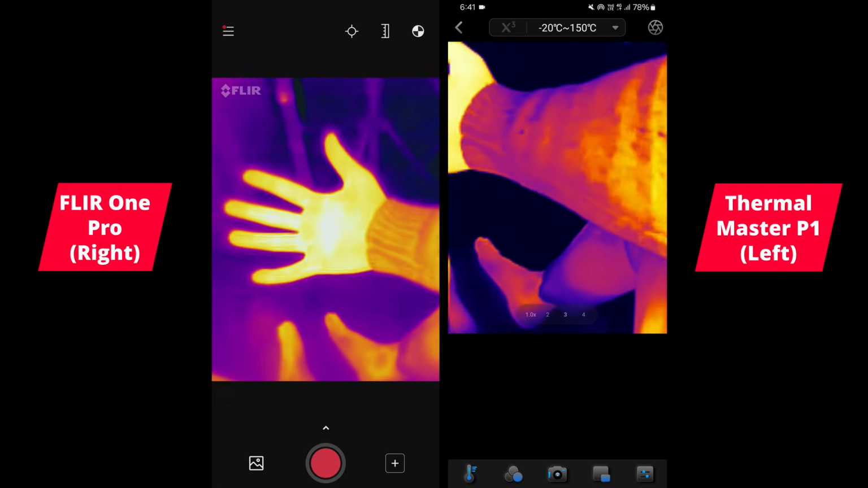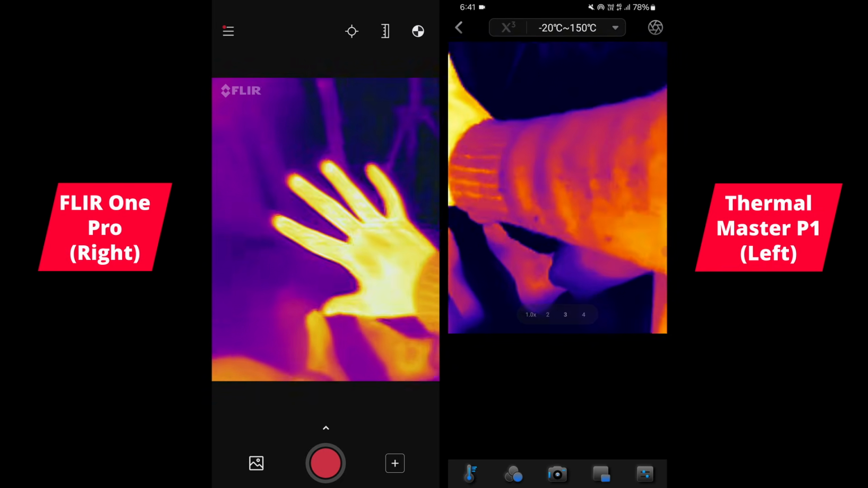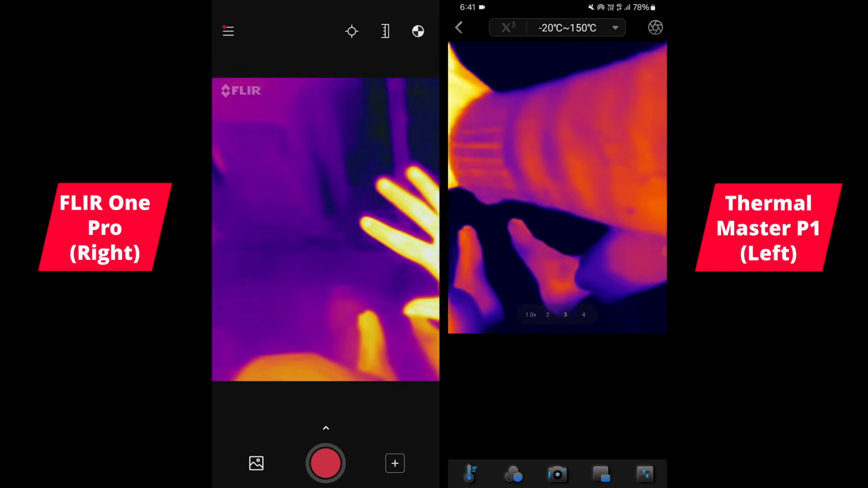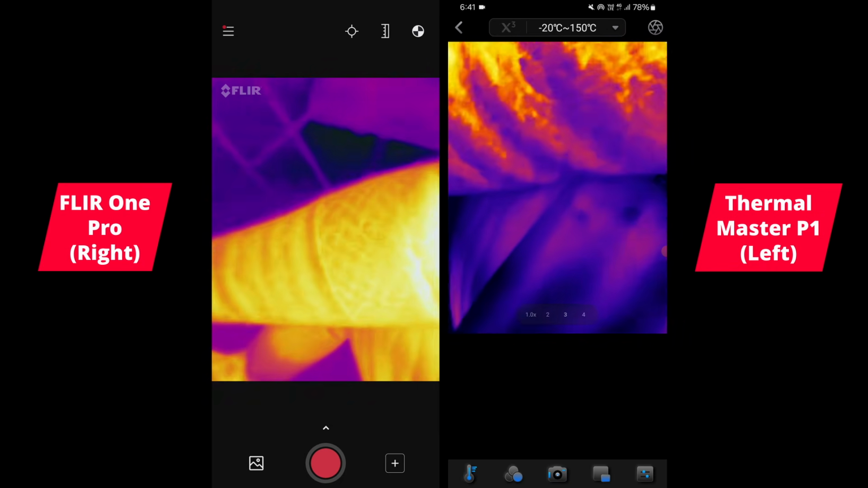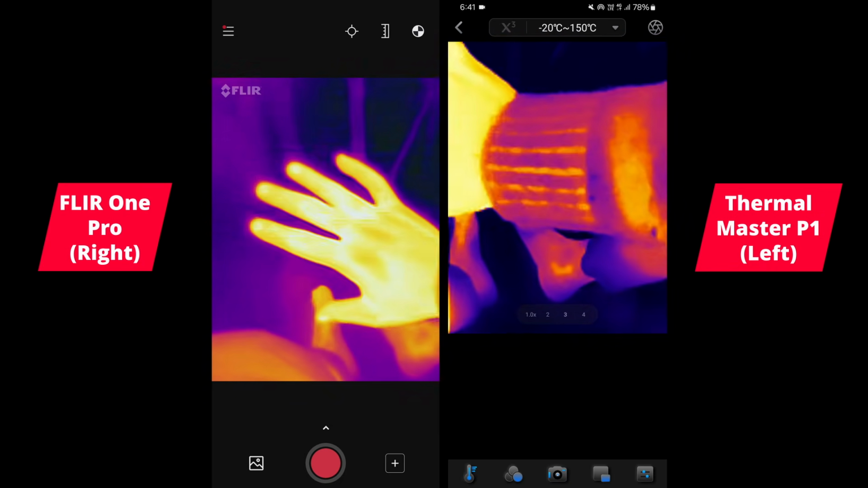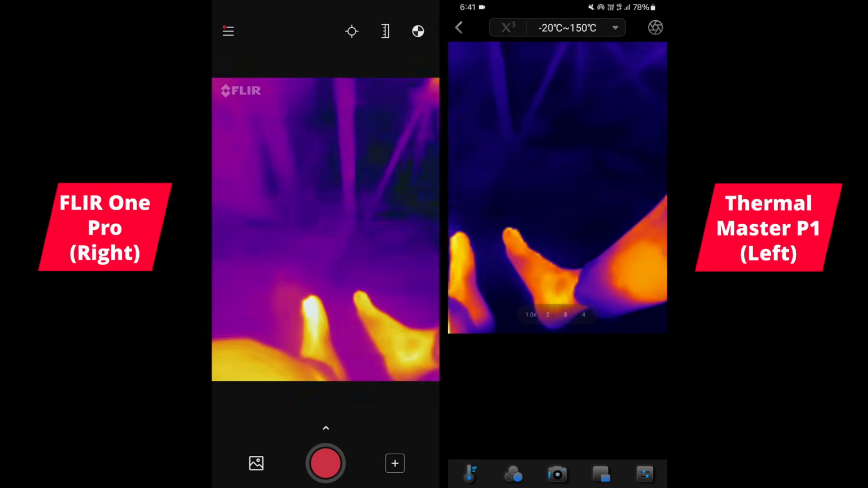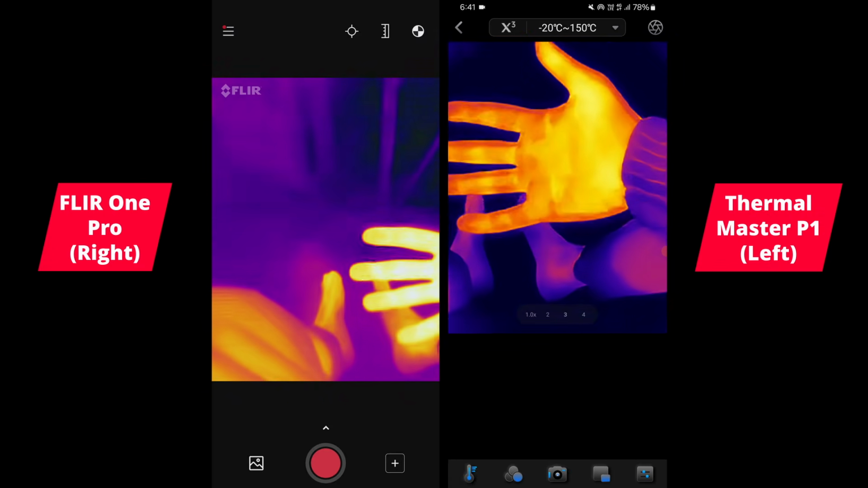Okay, and here's my hand. Let's have a look how it appears. Yeah, you can just see much more details with the P1. Like, you can even just look at my jumper and it's able to pick up where the heat escapes. And there's an X3 function that I've just enabled. So this is the upscaling mode.